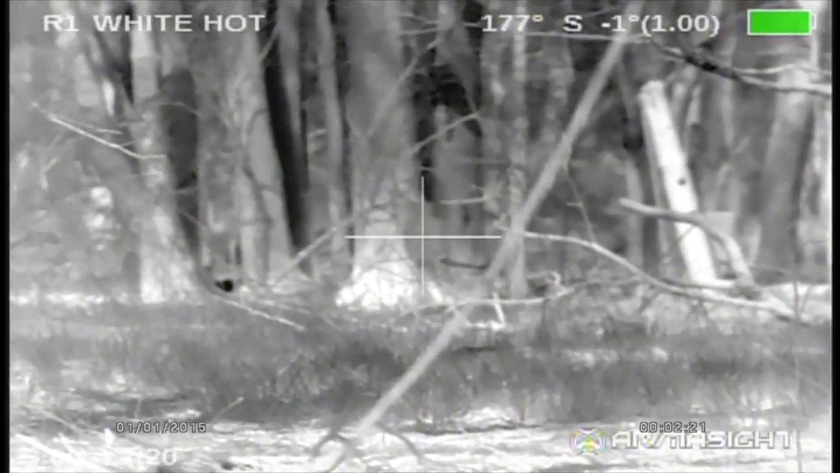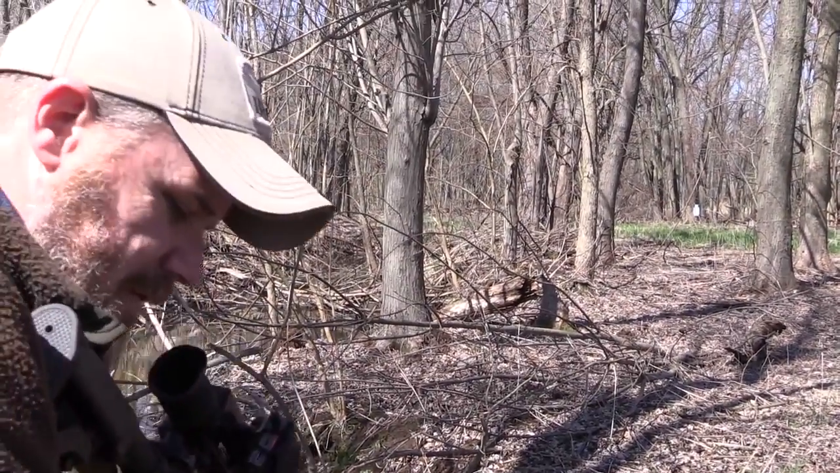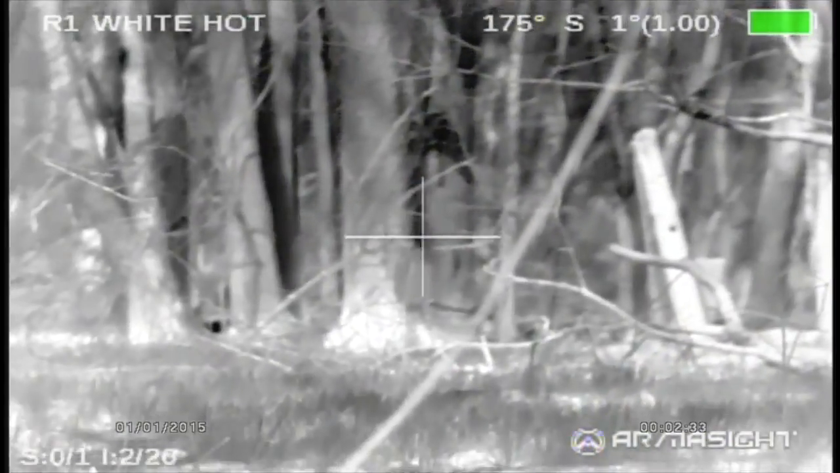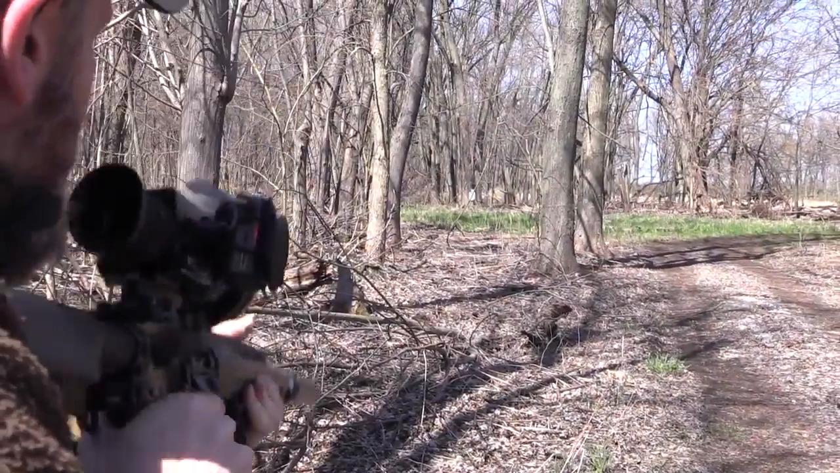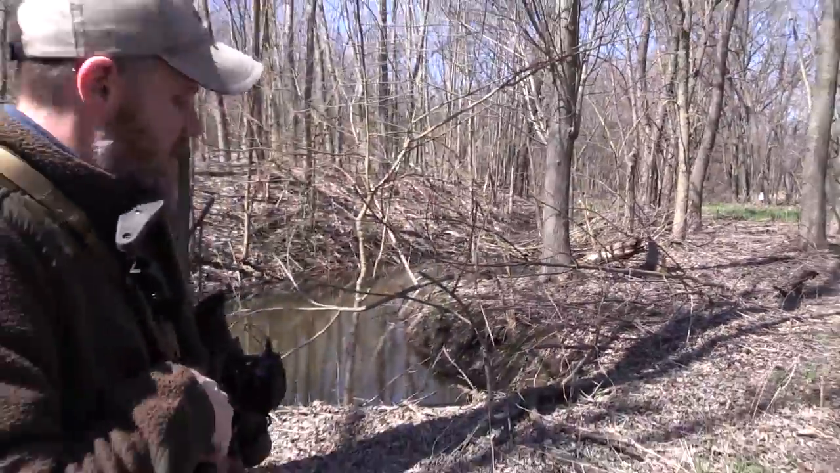When I fire a shot at it, I think I actually need to charge the rifle. Nope, had one in it. All right, so here we go. So bam, hit that steel plate. So you can see what I see through the scope and the steel plate.